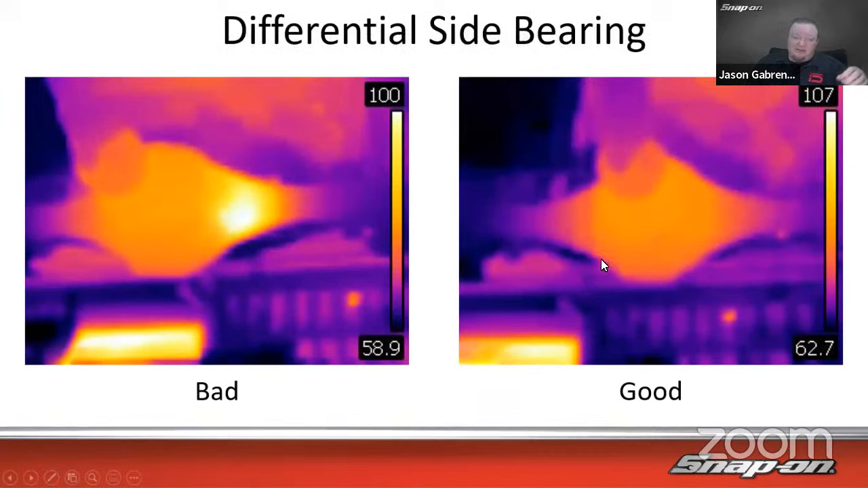And sure enough, in this case, we have a rear differential here, and it's much hotter on this left rear differential. You can see there's the pinion coming in, and there's the side bearing for the axle. Then after the repair, we can see the drive shaft coming in, there's the pinion, and it's all the same temperature on that pumpkin all around. So you can see it gets quite a bit hotter, because friction, due to bad bearings, creates heat.